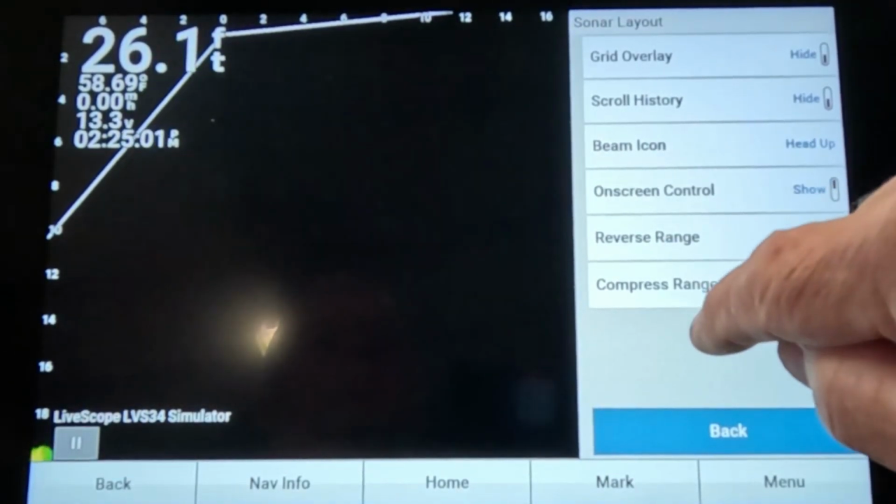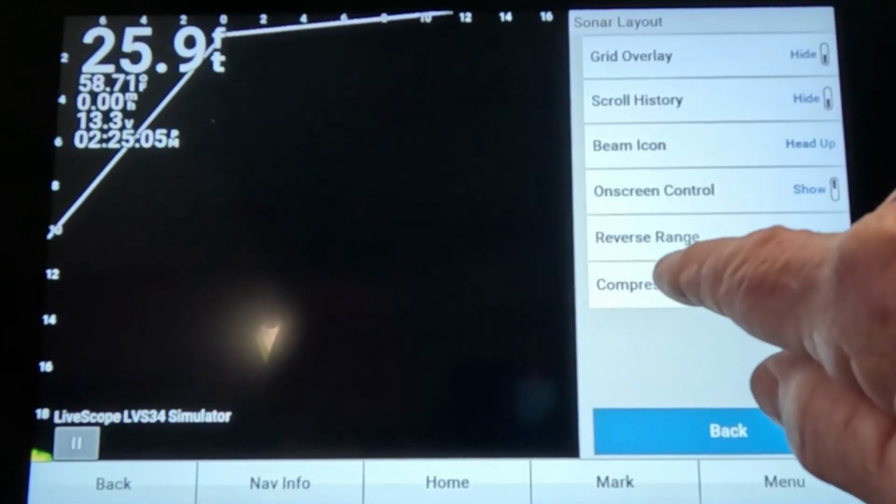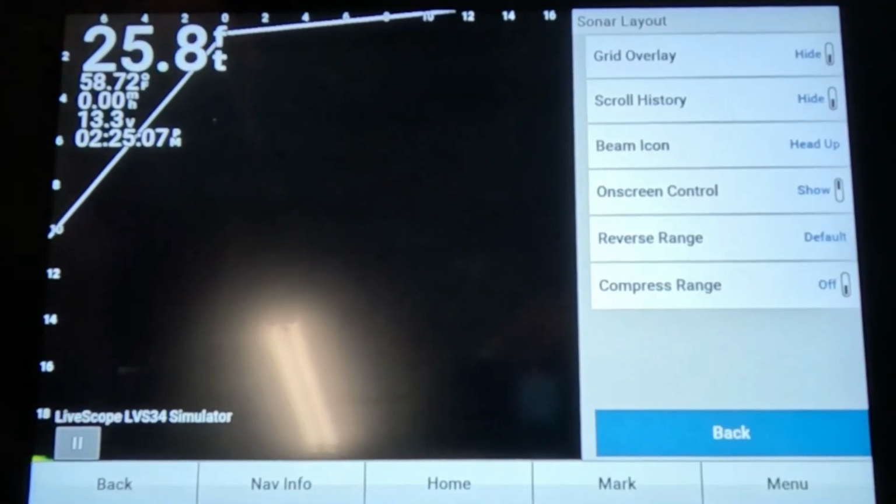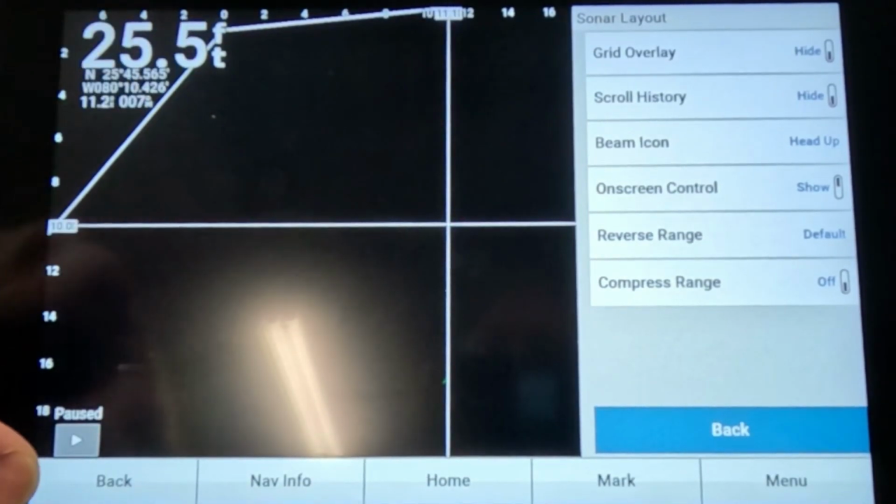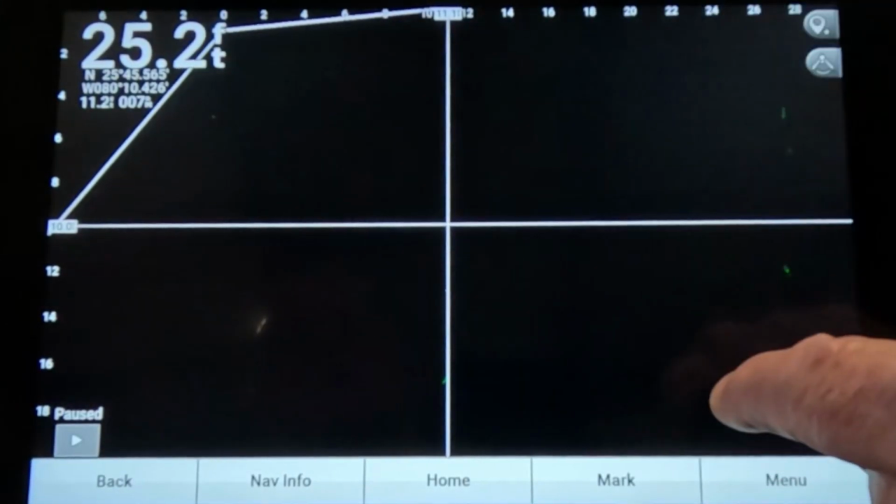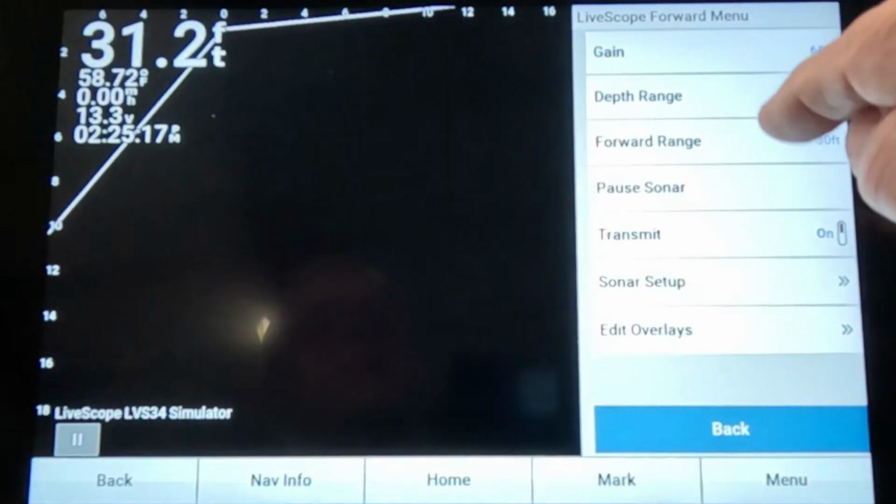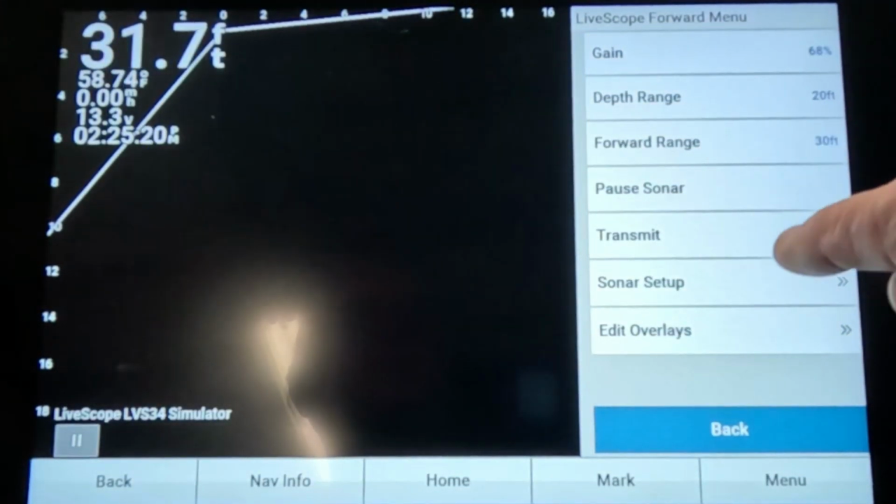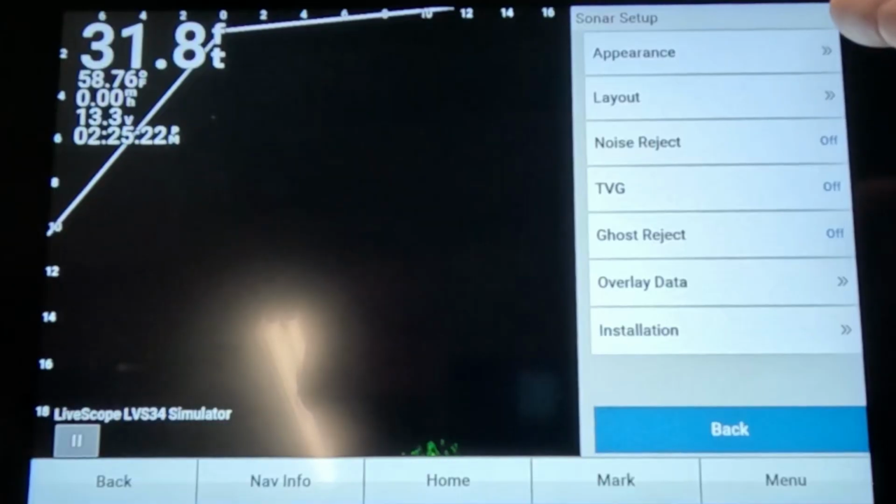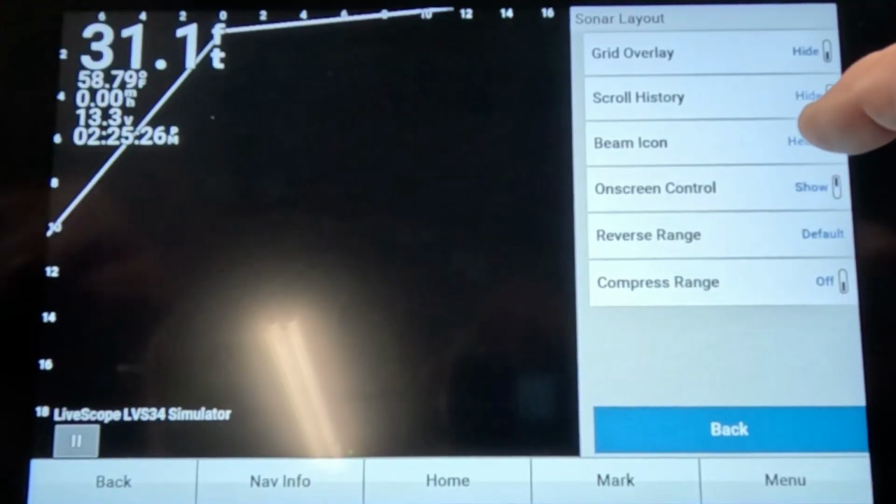Let's see. All this right here, well, reverse range. Reverse range is this thing right here. Messed that up. Let me get back out of that. Okay, let's get back to sonar setup. Layout. Reverse range. It's this line right here.